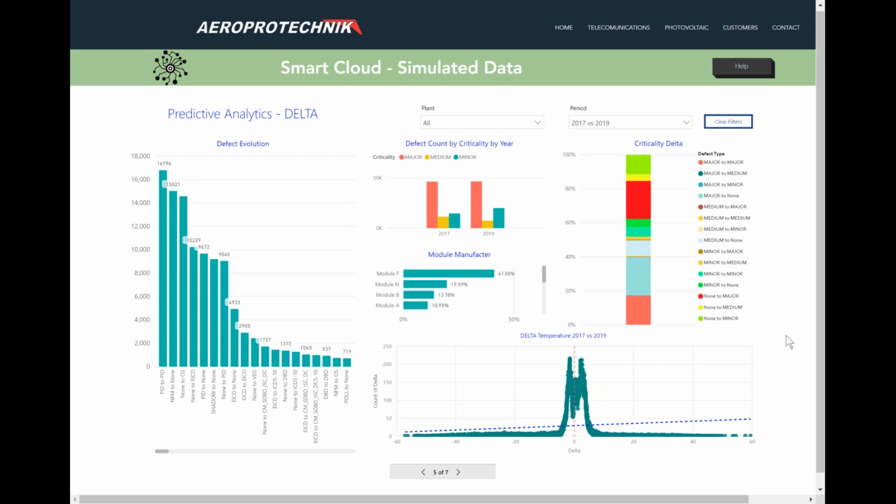The important thing here is, I already know that I have a problem. I identified my problem. Now I want to understand how it degrades over time, and how quick I have to be in acting in my network, in my footprint, in order to fix it.